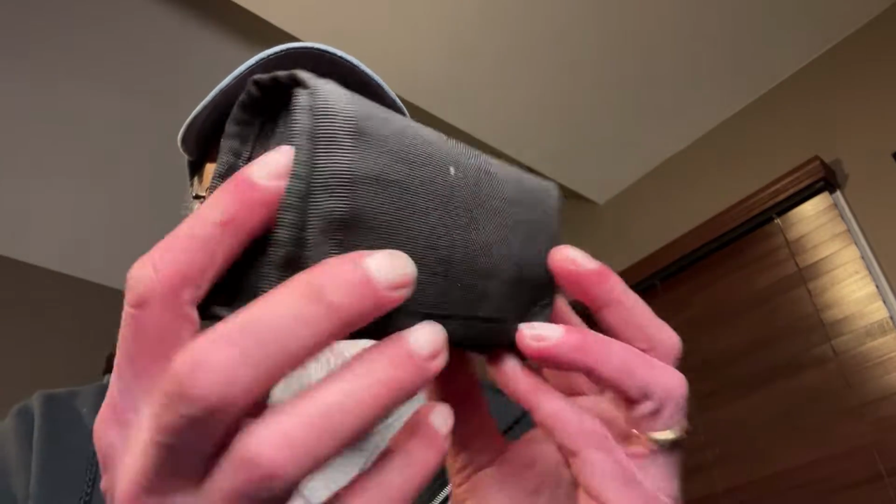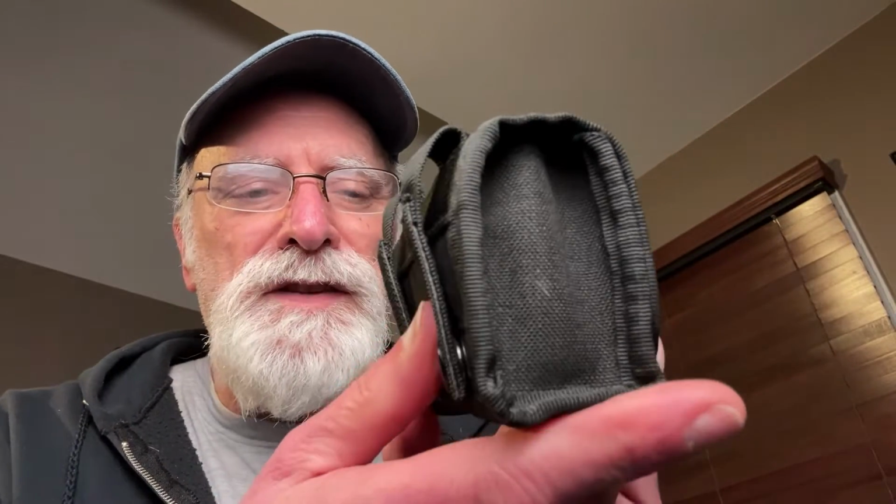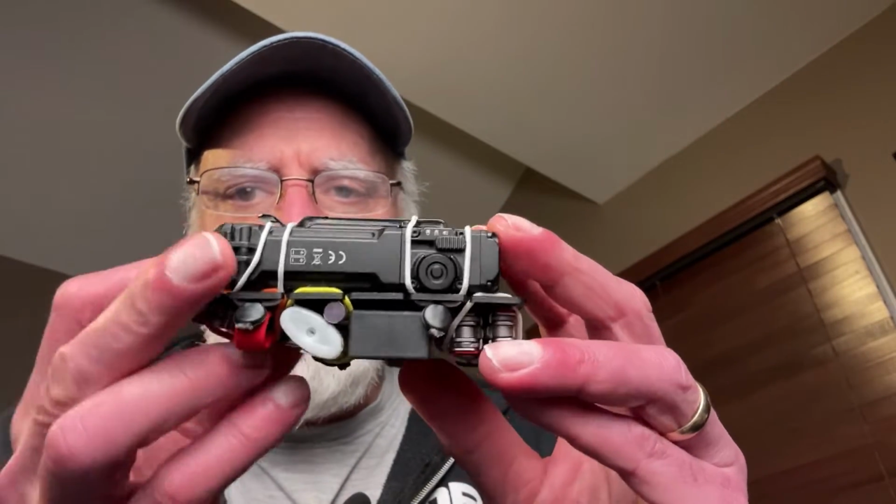Okay, next one up, another one that's in the pouch. So this is another larger of the mini flashlights, as I would call them. This is the Wuben X2 Pro. This is a really unique design for this. I really enjoy what Wuben did with this. So as you can see, it's another pocket rack. I've got the pocket rack on here, and there's the Wuben X2, and it has a little jogging wheel, I guess is what they call these things.